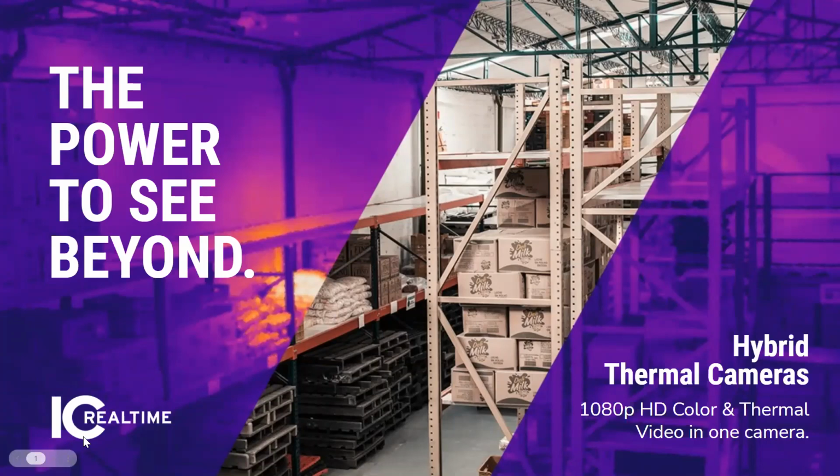In today's webinar, we will be discussing our thermal hybrid cameras. Our thermal hybrid cameras are dual lens hybrid cameras that give you the ability to see both thermal imaging along with your normal CMOS-based imaging.